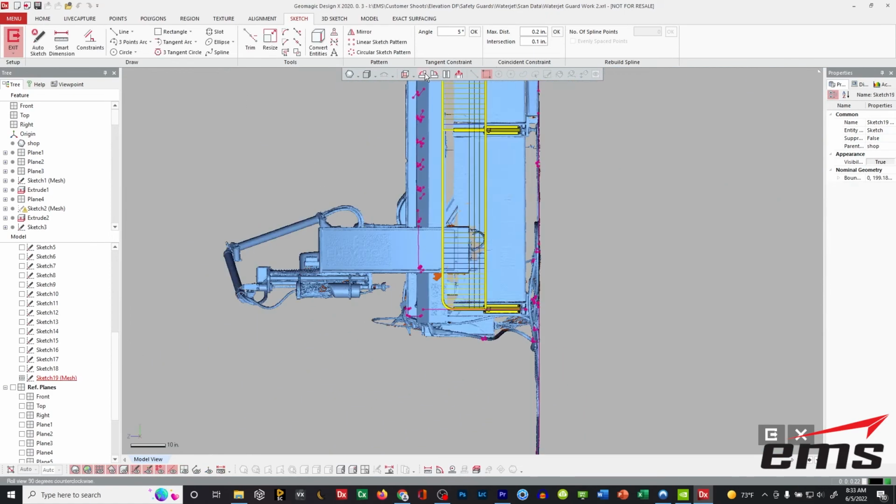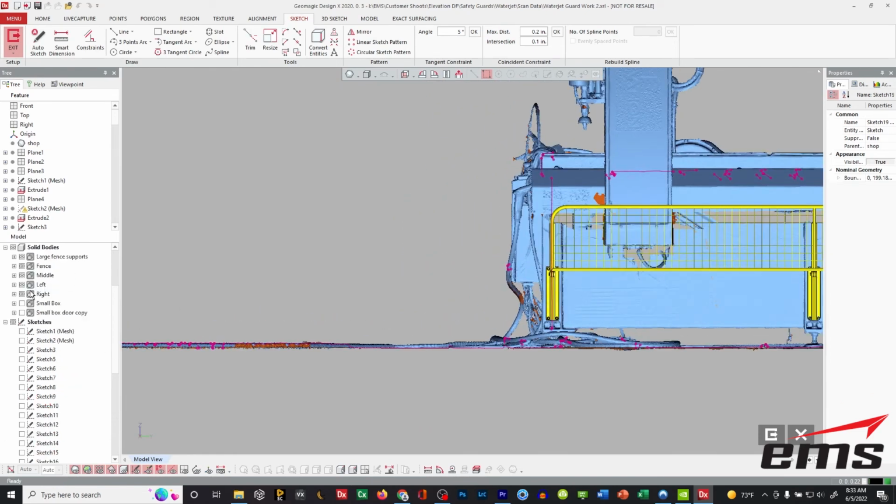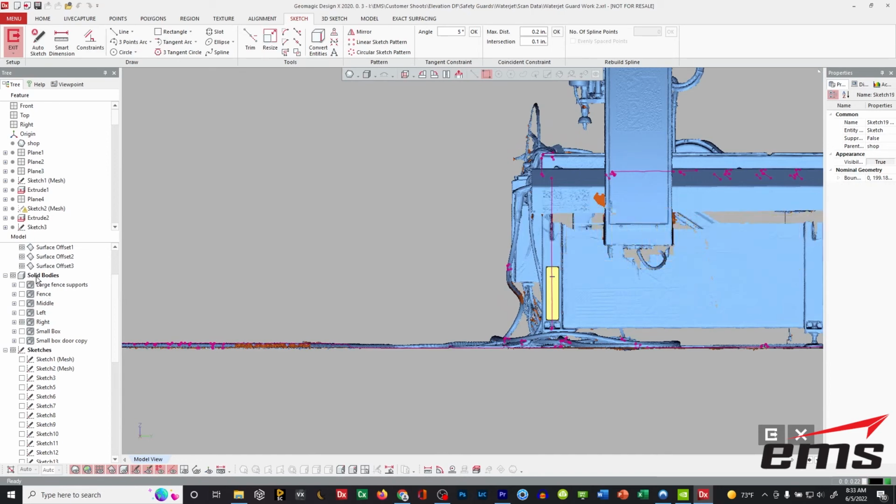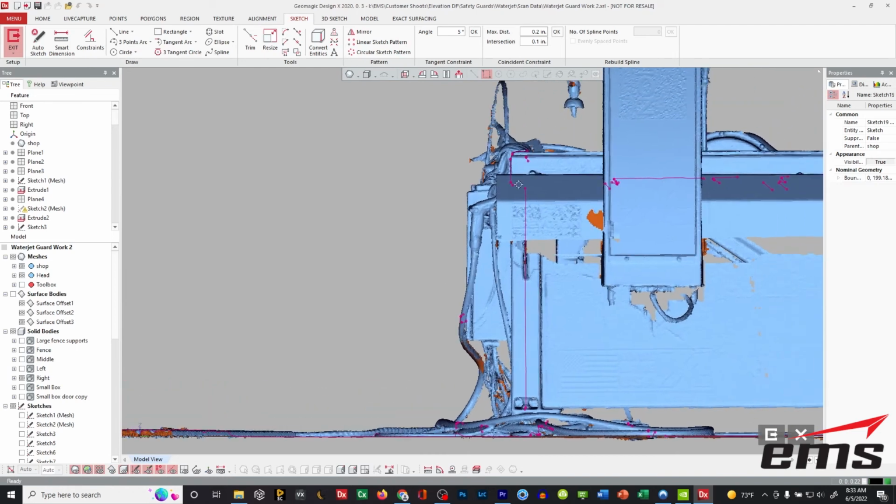This kind of teal colored line is a reference sketch through the scan data, so I could pick where I want it. Okay, now I'm going to leave it right at that plane because that's where I want it, and I'm going to hit OK. Okay, and let's rotate this, just easier to see here. Okay, and let's hide our fence, and I've kind of grouped some of this stuff. Let's hide the surface. Okay, so you can see here's our reference sketch on the machine.